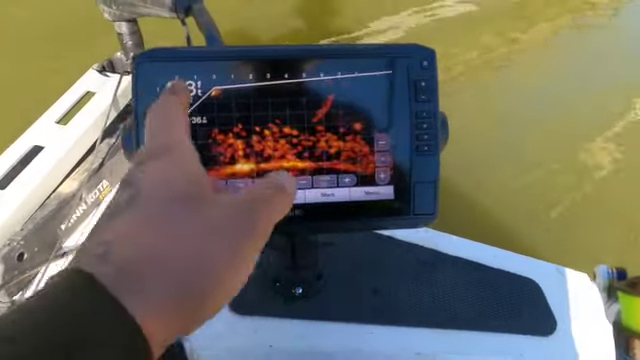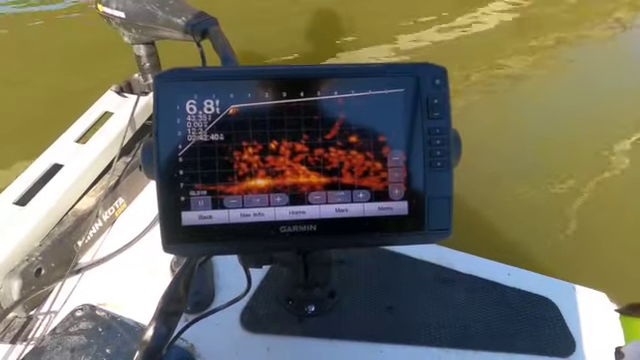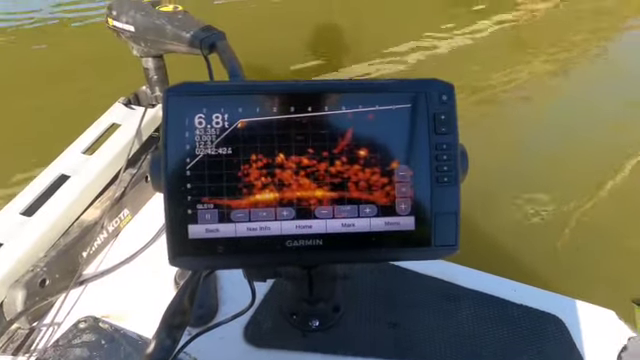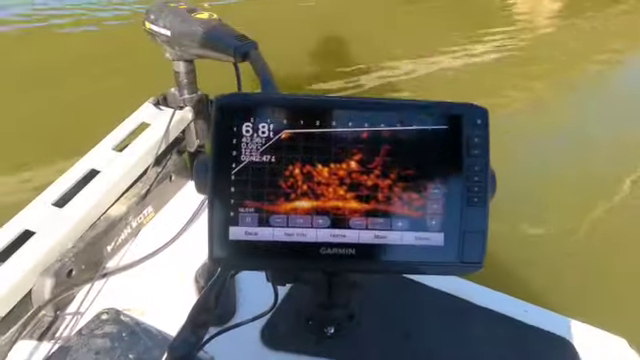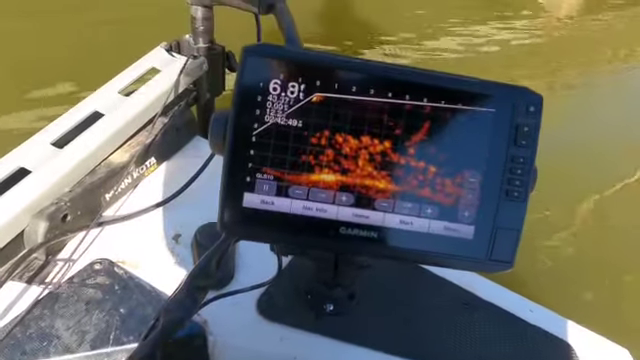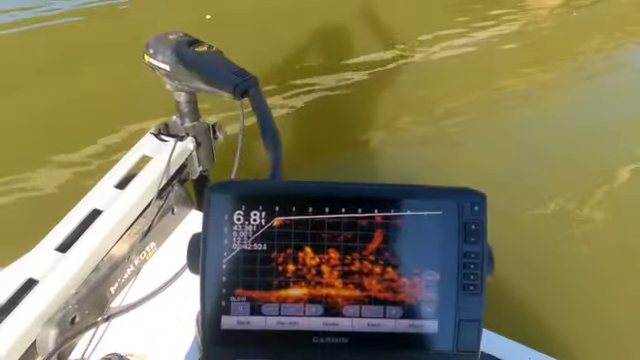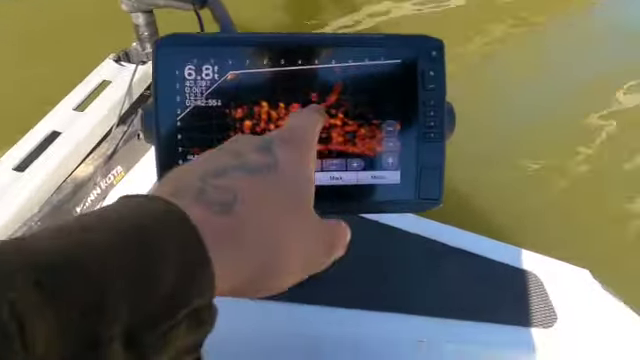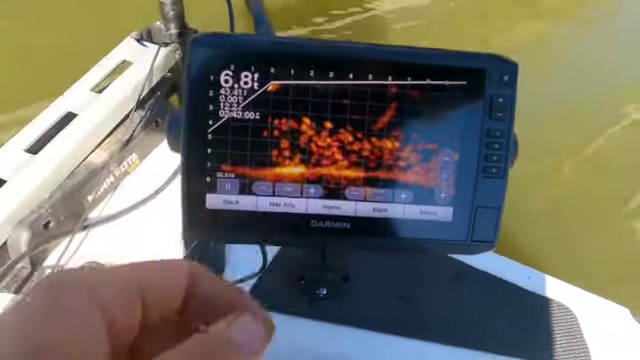I only got it set out for 10 foot, so I'm going to get it within the 10-foot range, see if I can see it. On the bottom, there goes my jigs falling back down into the fish. We're going to reel it up a little bit.